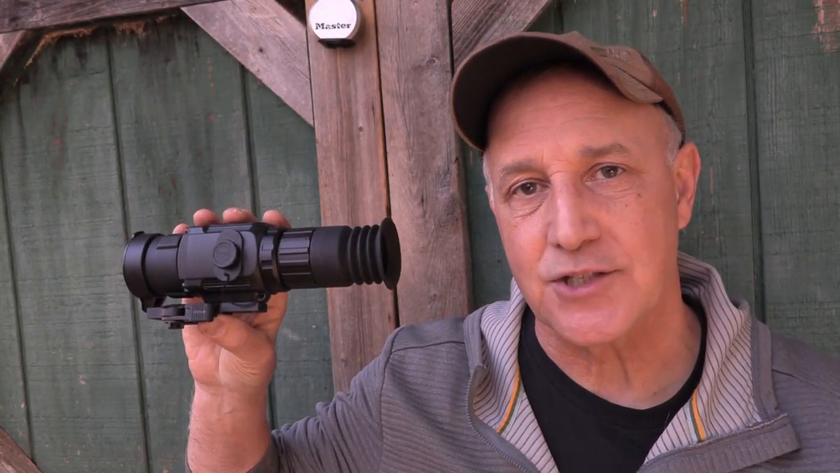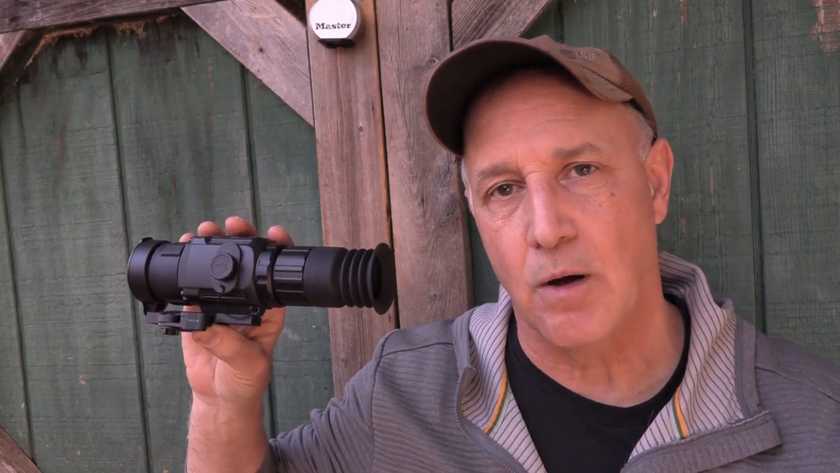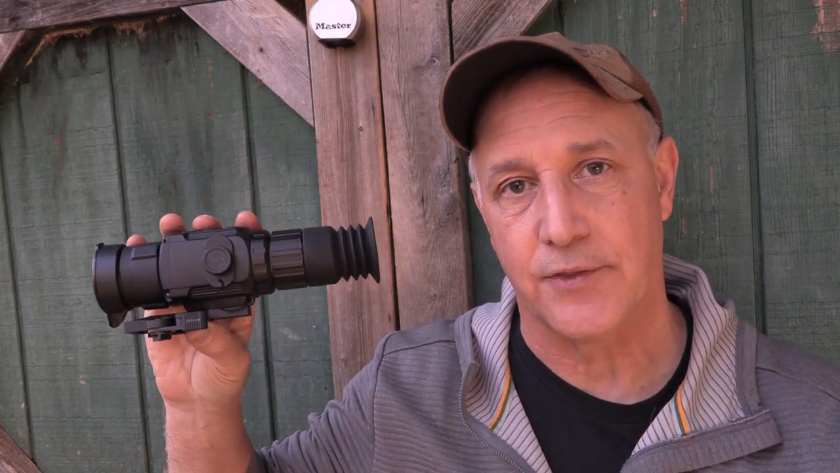Guys, when it comes to optics, there are so many different choices out there. You've got your red dot, this 1X, all the way out to a really high magnified scope. You've got first and second focal plane, you've got different styles, fixed variables, you've got illuminated reticles, you've got long eye relief, you name it, it's out there.